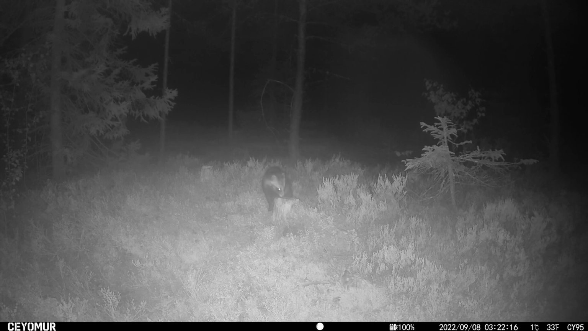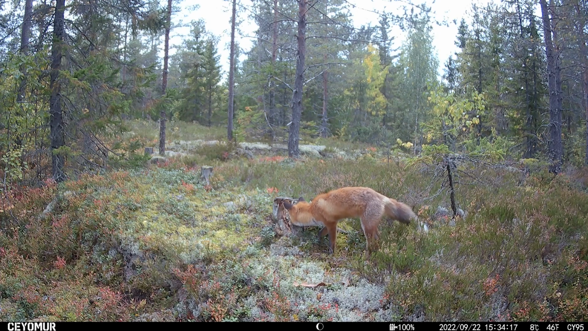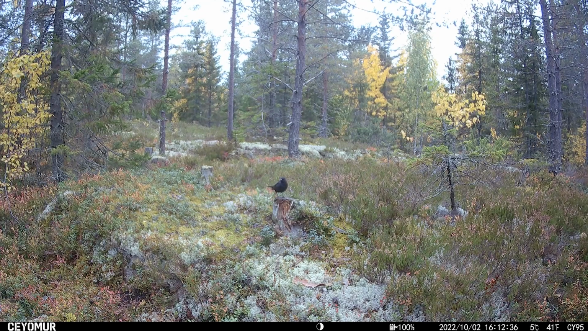A raccoon dog in what looks like it might be misty weather. This is now the beginning of September. Comes the fox again. This one looks like an adult. Having a bit of a dig there, in case there's something tasty inside underneath the wood there. And a great tit. First contact with the mighty enemy that's going to probably damage this camera.